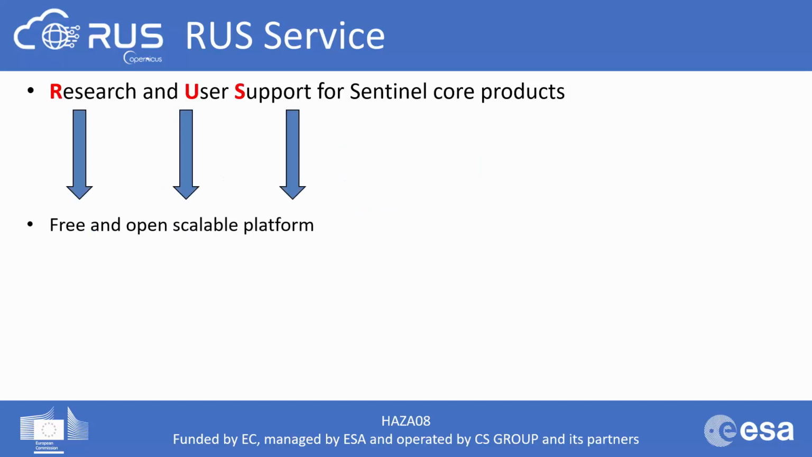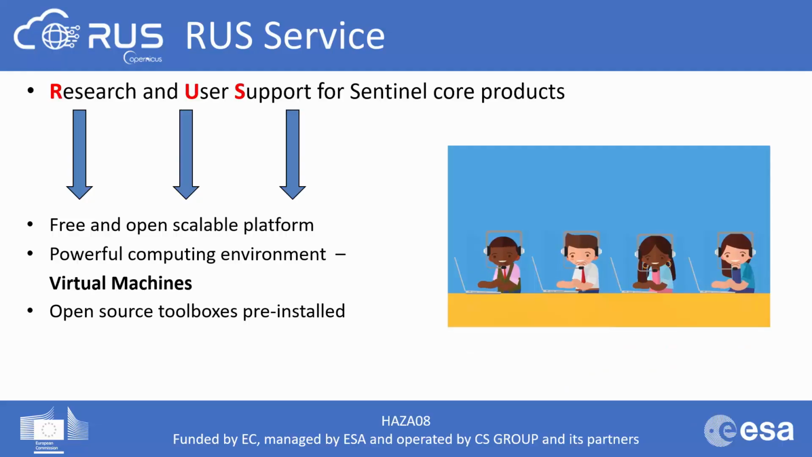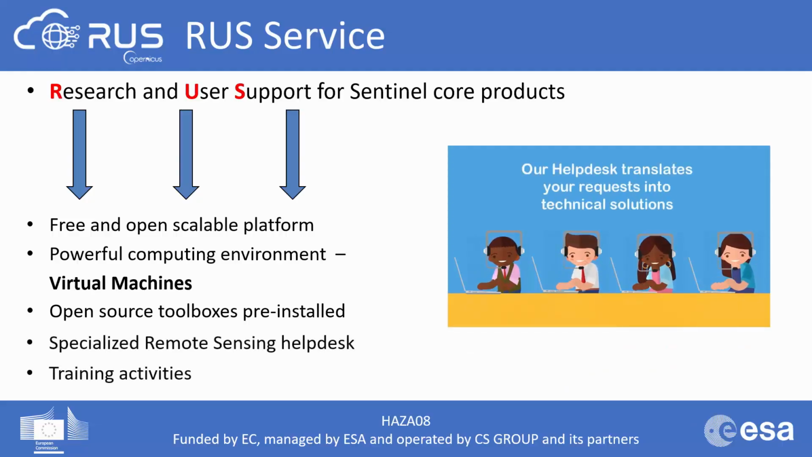The service provides a free and open scalable platform in a powerful computing environment, hosting a suite of open-source toolboxes pre-installed on virtual machines, which allow you to handle and process the data derived from the Sentinel satellites. RUS also provides a specialized user help desk to support your remote sensing activities with Sentinel data and a dedicated training program. Let's talk now a bit more in detail about the training program and the updates of the project.